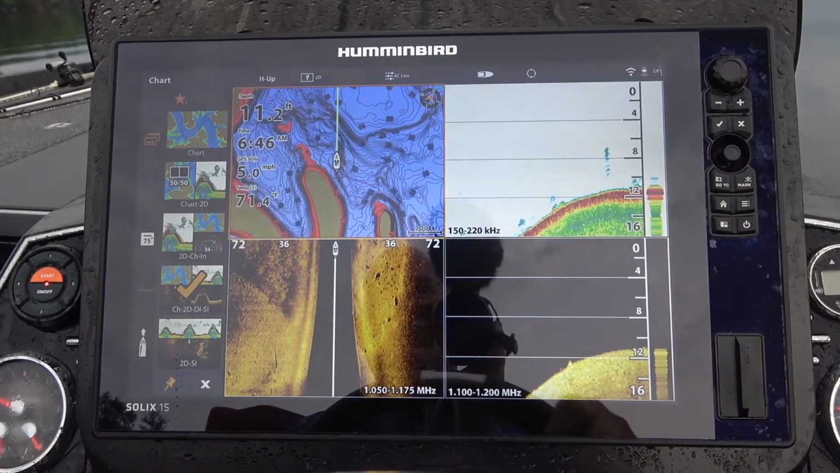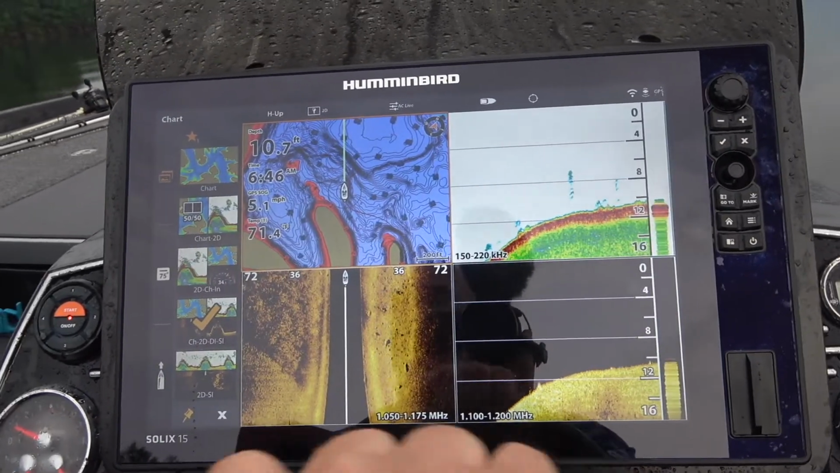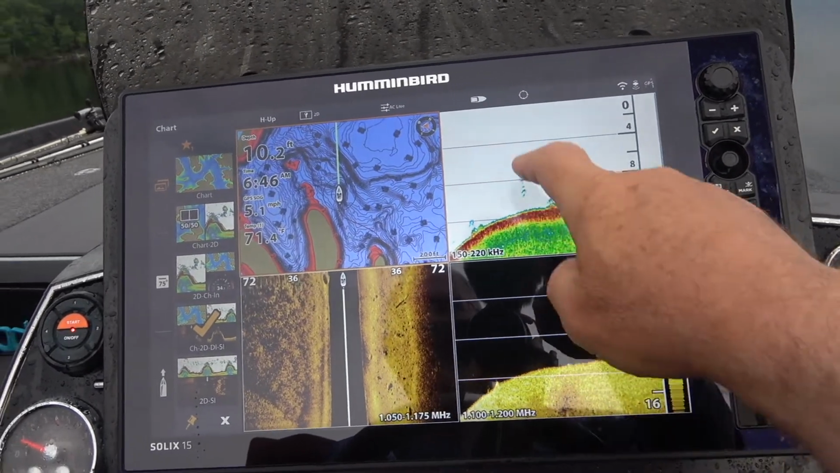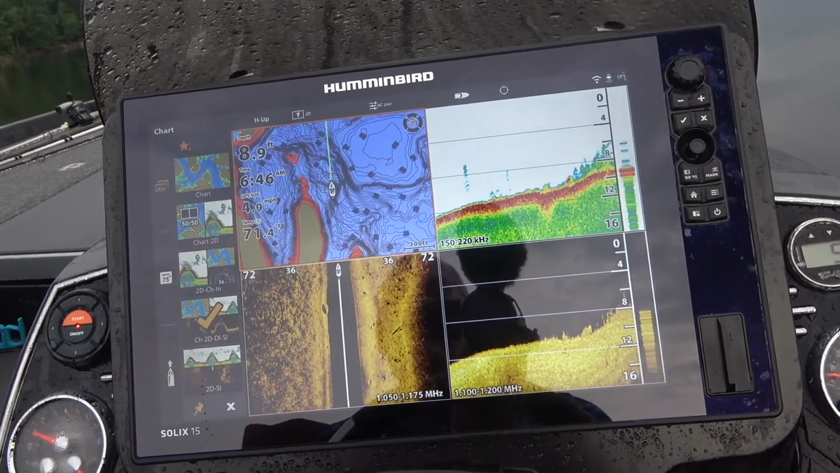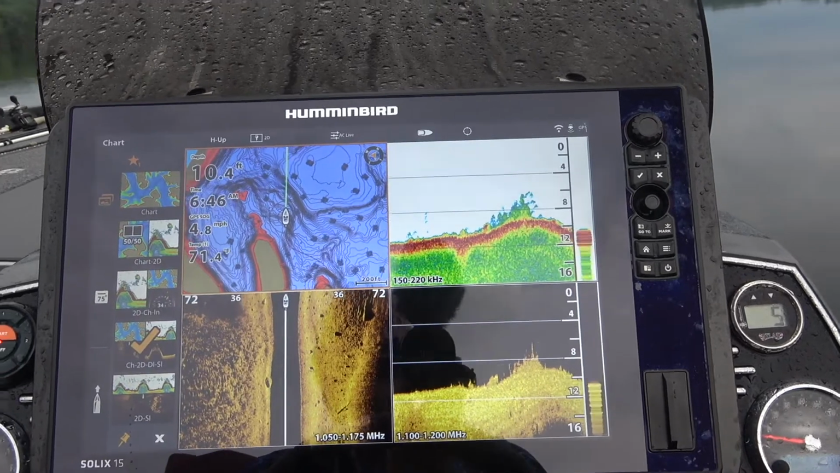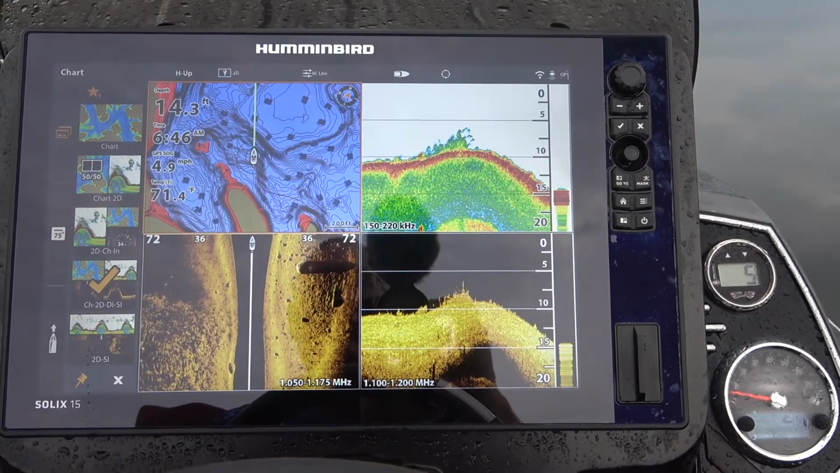I'm coming up on a structure here, and I can see weeds off to my left, but I want to get right on them and see where they're growing. And I can see some bait fish. There we go. So those weeds are growing at about 10 foot water. So I'm going to repeat this process in several places around the lake until I start to really get a picture. So let me continue scanning.